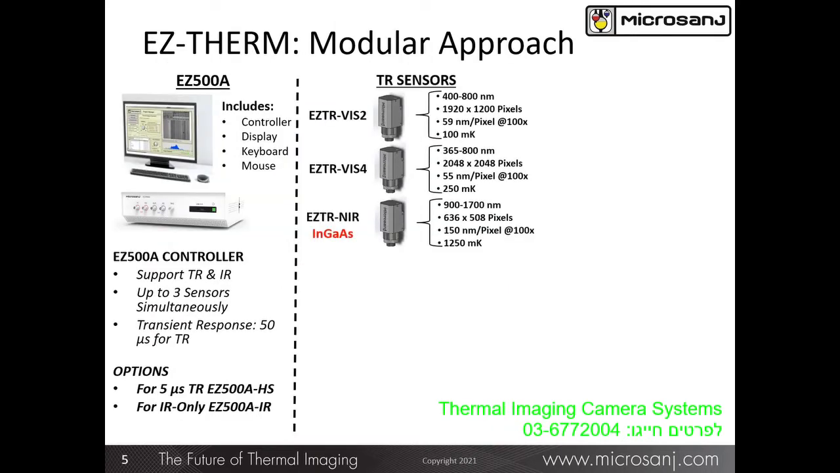The modular concept is further illustrated here. For either the EZ500A or EZ500A-HS controller, available sensors include a 2 megapixel CMOS sensor covering the visible band, a 4 megapixel sensor with a spectral range from 365 to 800 nanometers, an indium gallium arsenide sensor for through the substrate imaging in the near IR band.